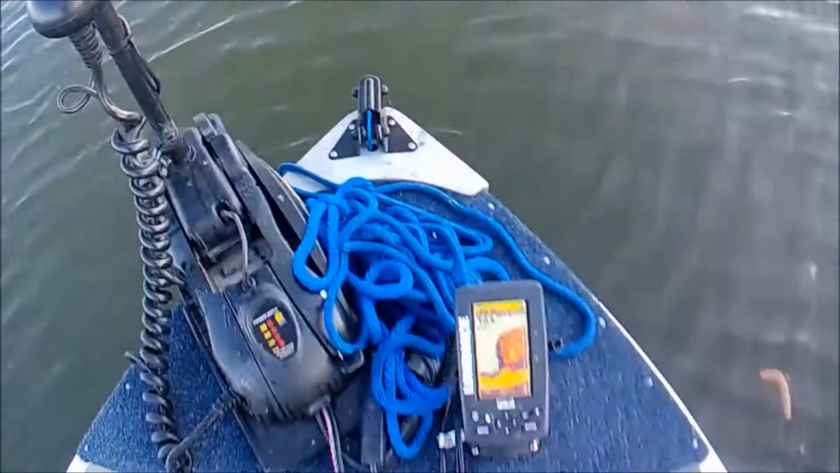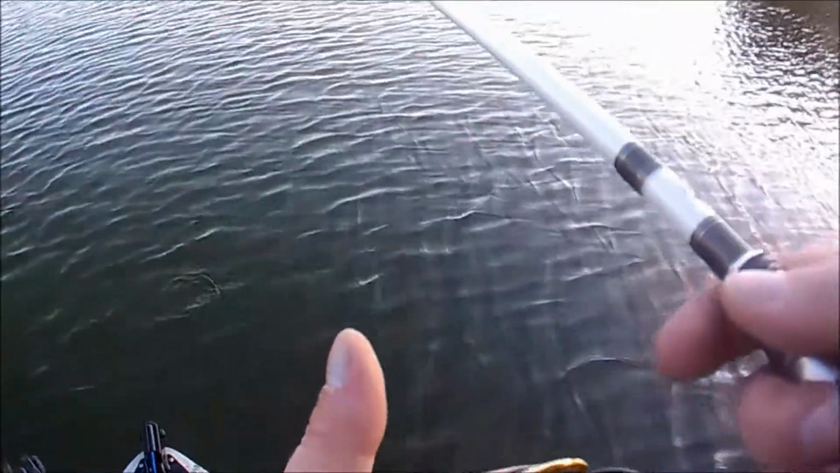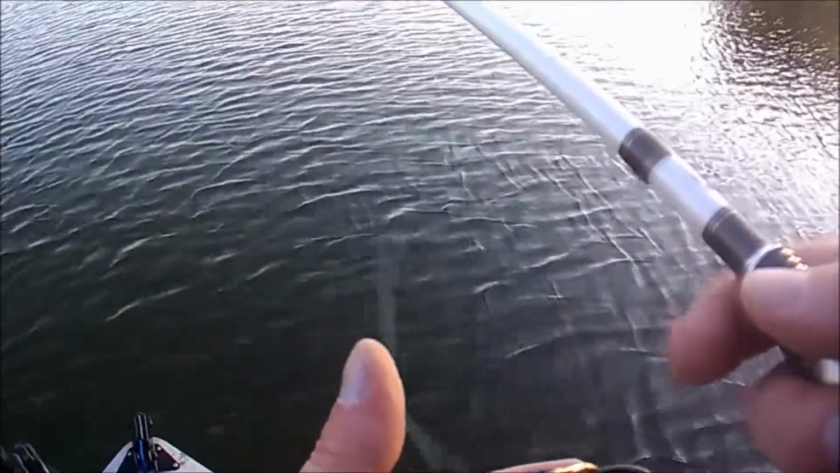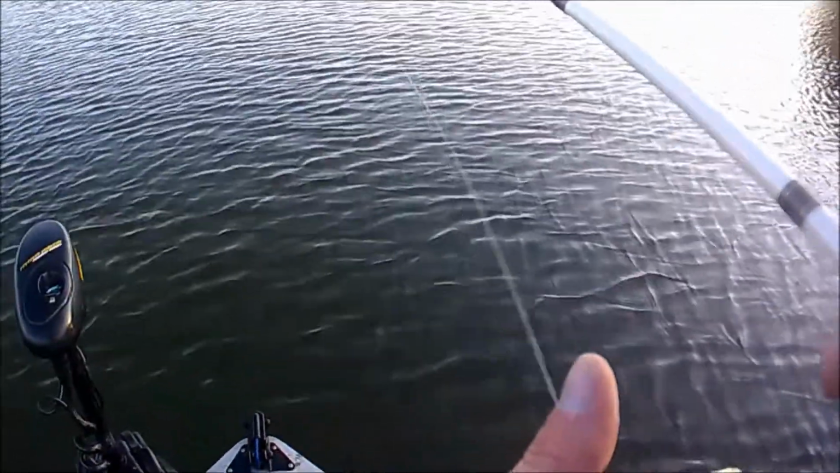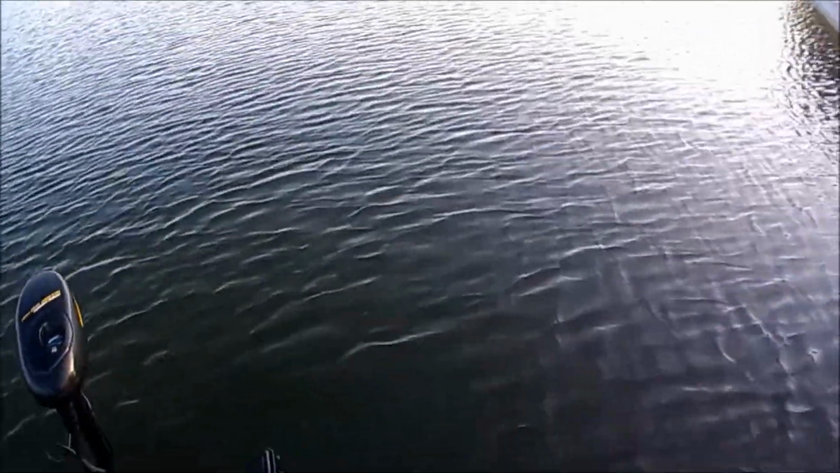Look at that weed clump. Wow. Now that's weeds. But see what's on the edge of them. Dropping straight down right now. Oh, I think I just had a bite.